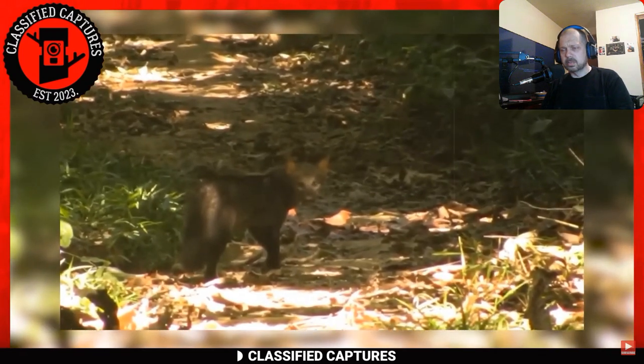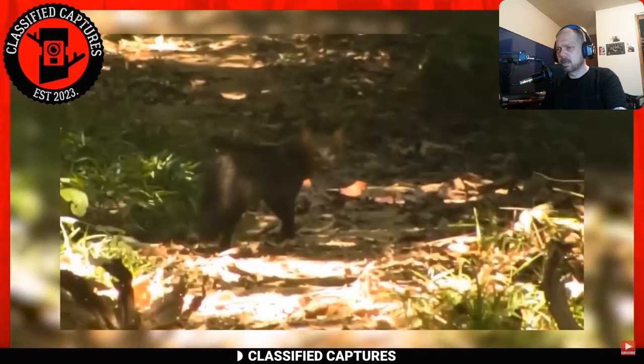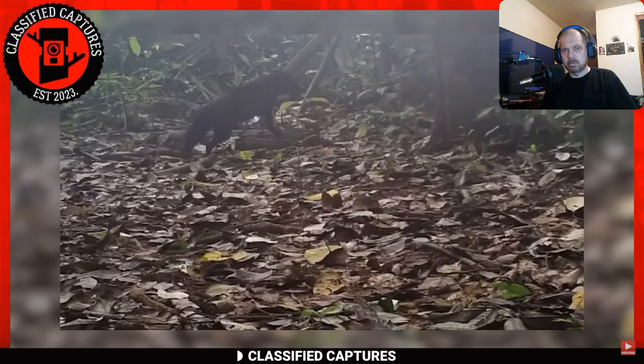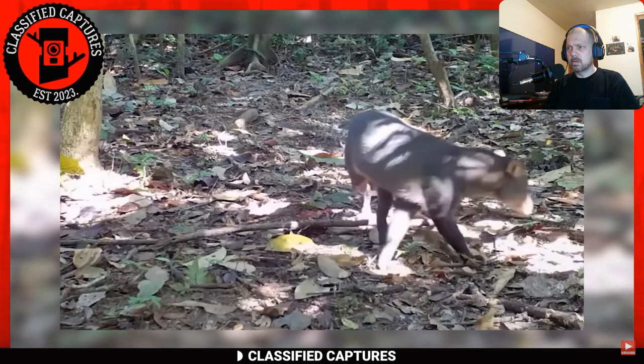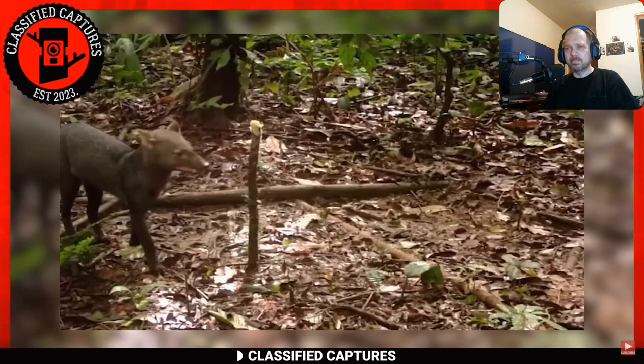The mind races with wild speculations. Could this be a mythical beast, a relic from a forgotten age, or an otherworldly entity that has made its home in the depths of the rainforest? The enigma deepens as reports emerge from Panama, where this same creature has been sighted and given a mysterious moniker, the short-eared dog.